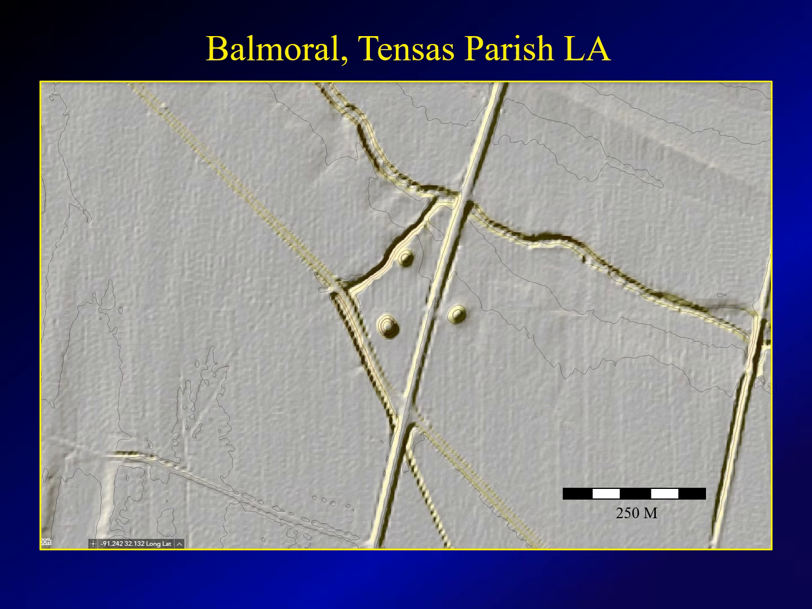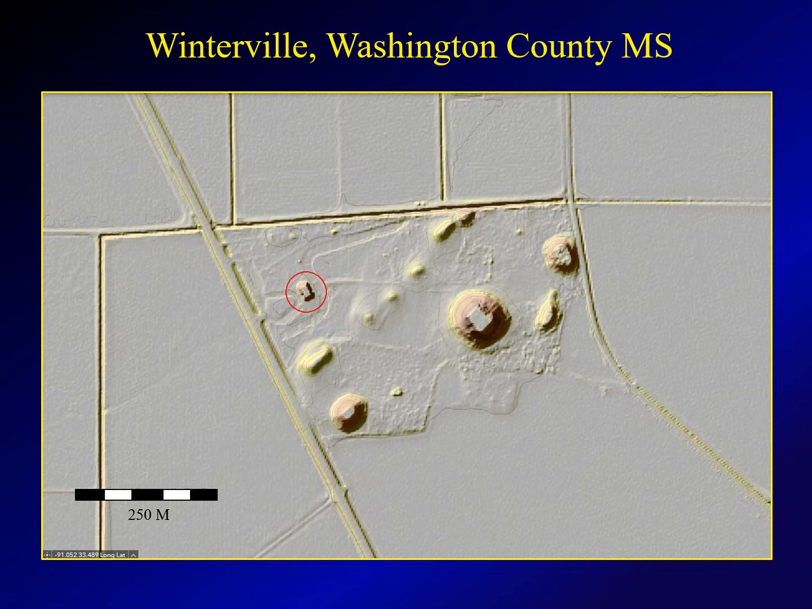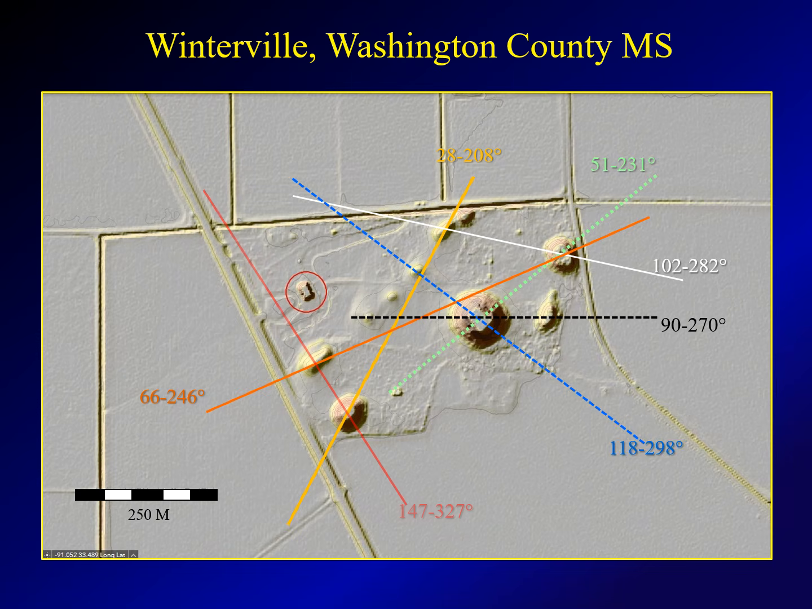Balmoral, a three-mound group at Tensas Parish, Louisiana. We pick up three different alignments here. Winterville Mounds in Washington County, Mississippi. This is a famous mound group. The circled area is not a mound. That's actually the visitor center. So you can measure a number of possible alignments here, some better than others.